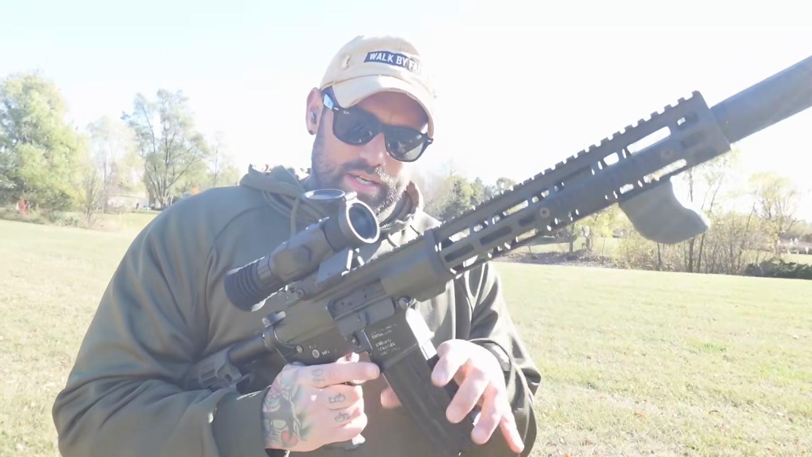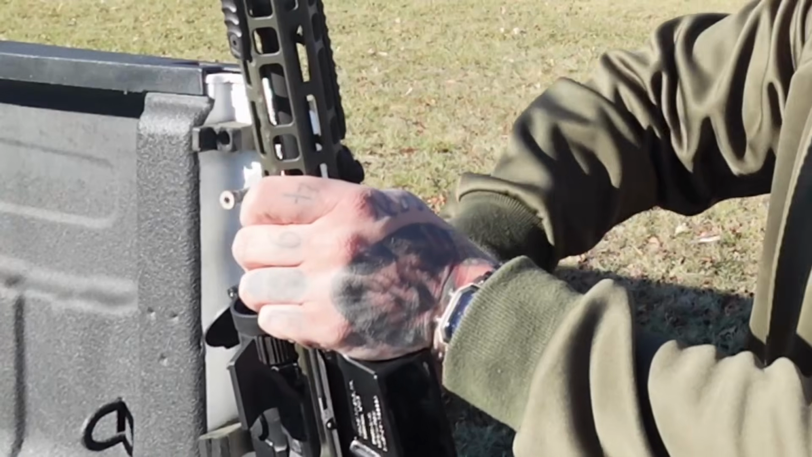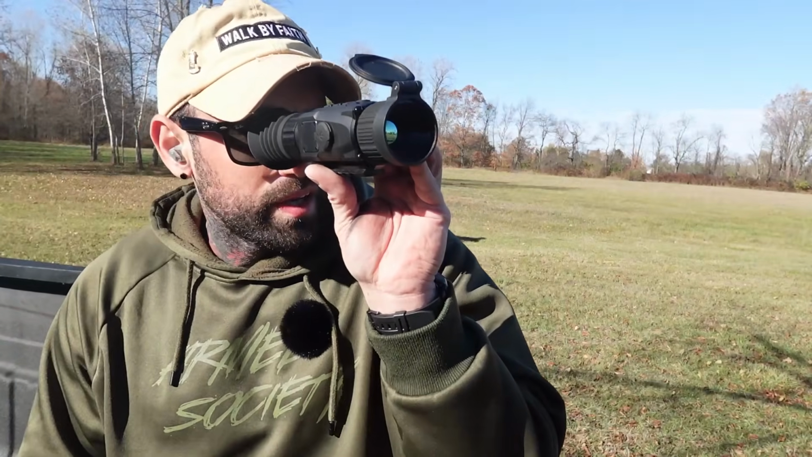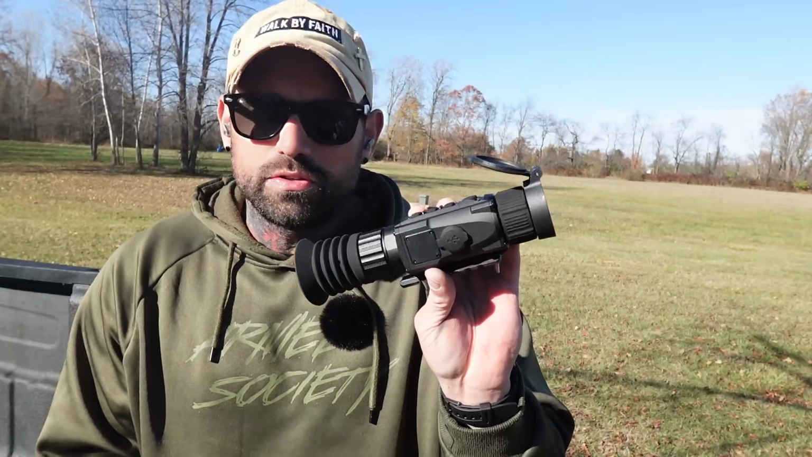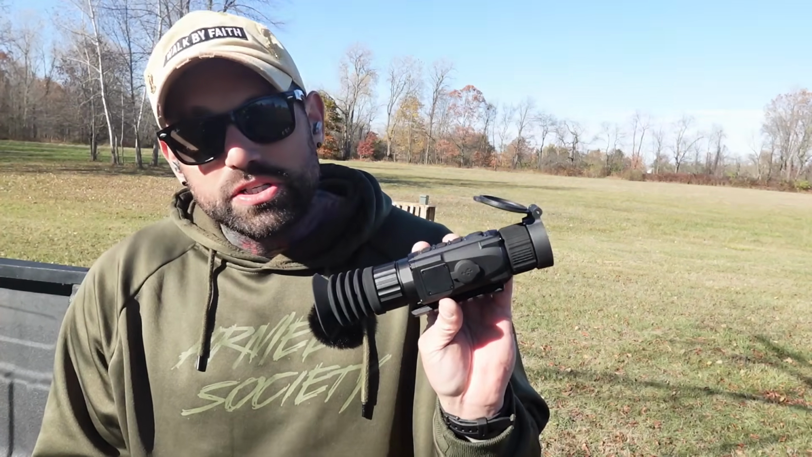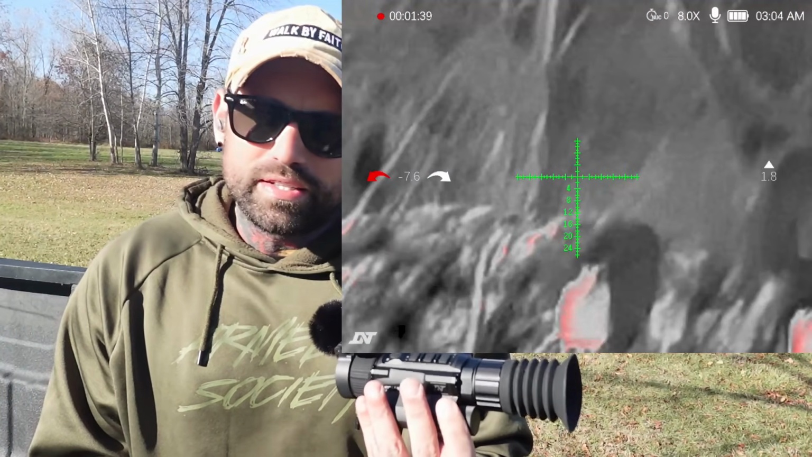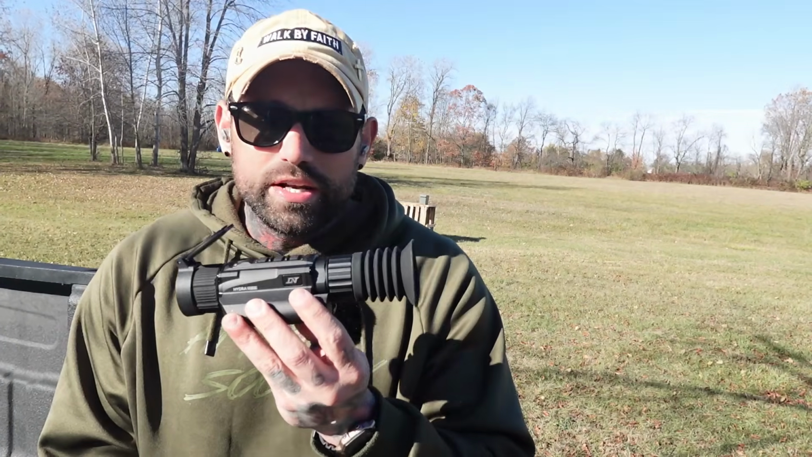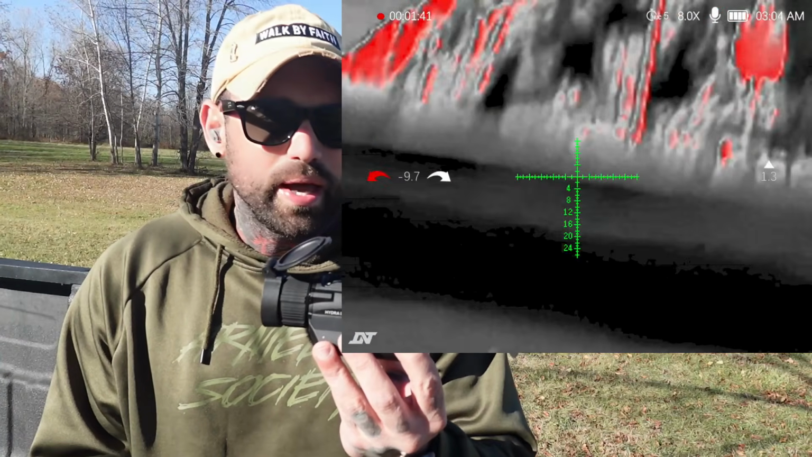So let's talk about the cons. That's what it's made for. I didn't break it. So we're going to talk about the cons with this. As you've seen in the footage, when you shoot, there's almost like a glitch. I'll try to slow it down so you guys can see it. They said this could be on a 50 BMG, not lose zero. It didn't lose zero, but there's that initial shock to the system where the picture scrambles for a second and then it comes right back.